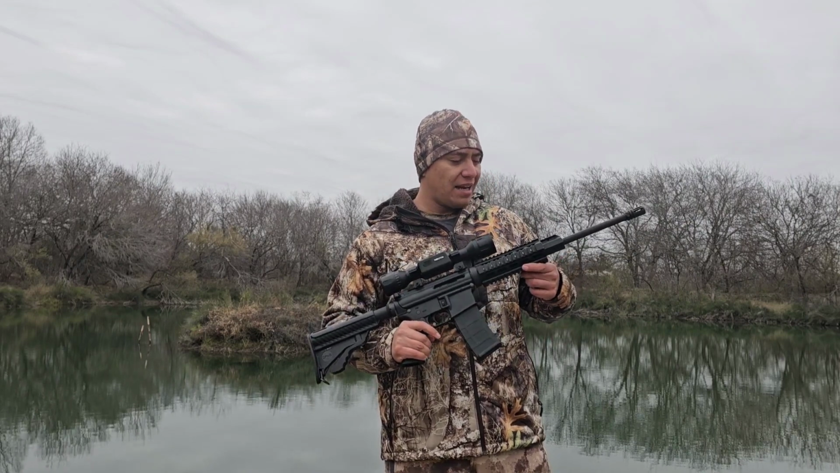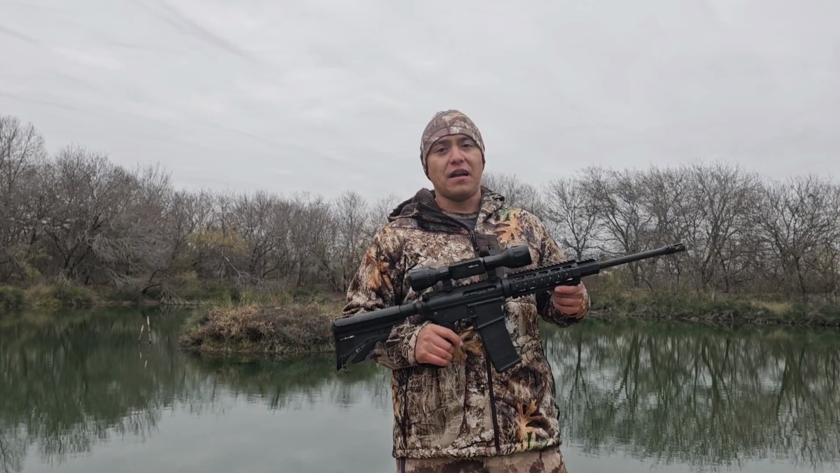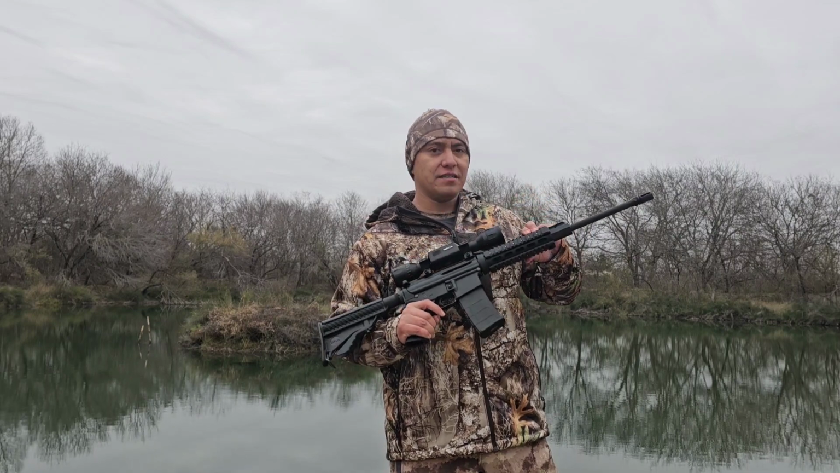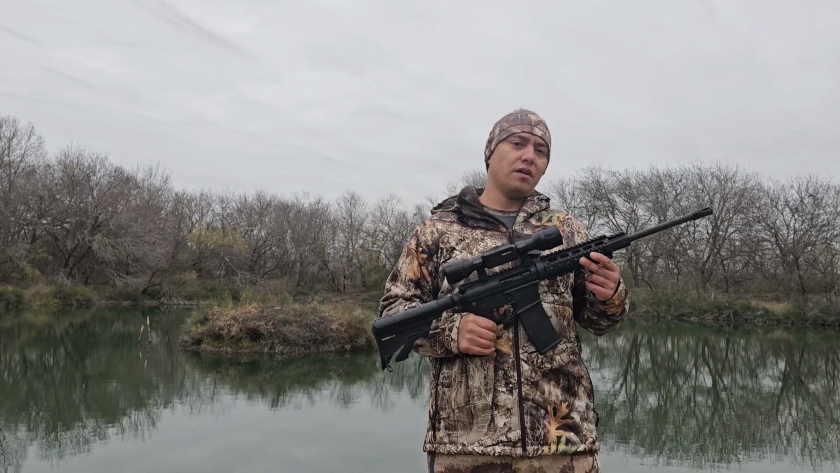This is the only thing that I added, because I had the night vision on there at one point. But again, I don't have night vision on there anymore, and I just left it on there. But you have railings and areas you can add more attachments to. Since I have the thermal, I don't have any attachments on here.